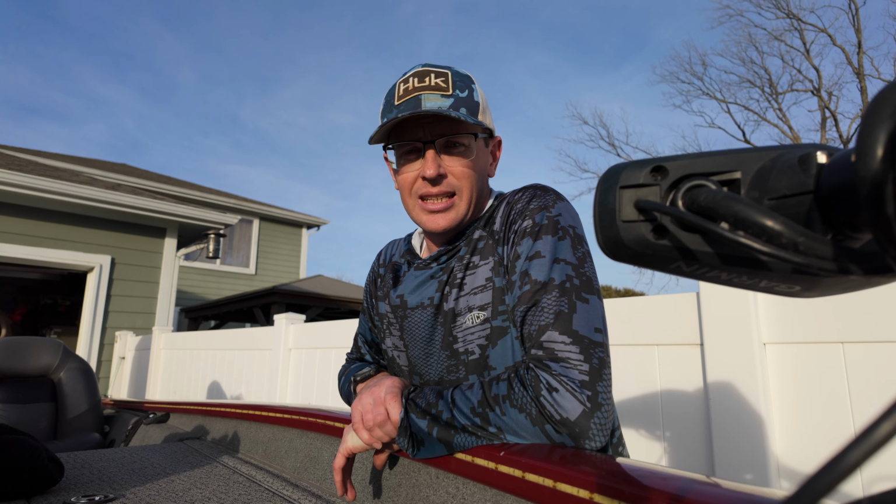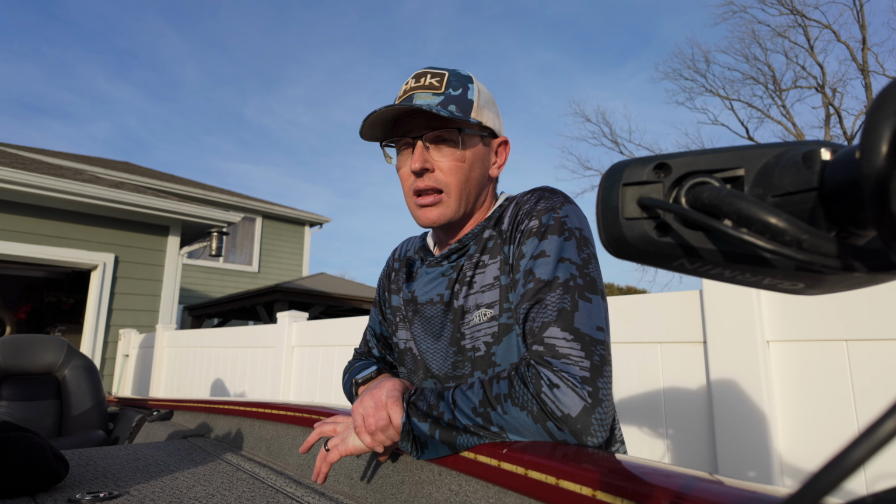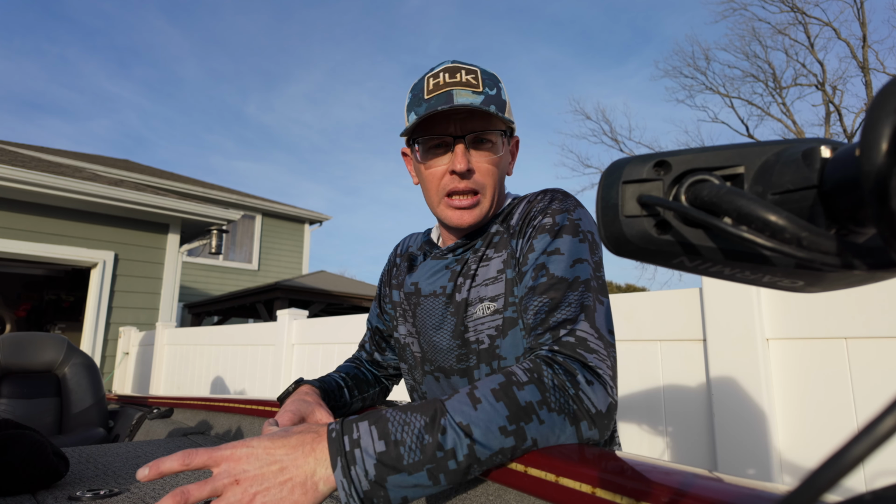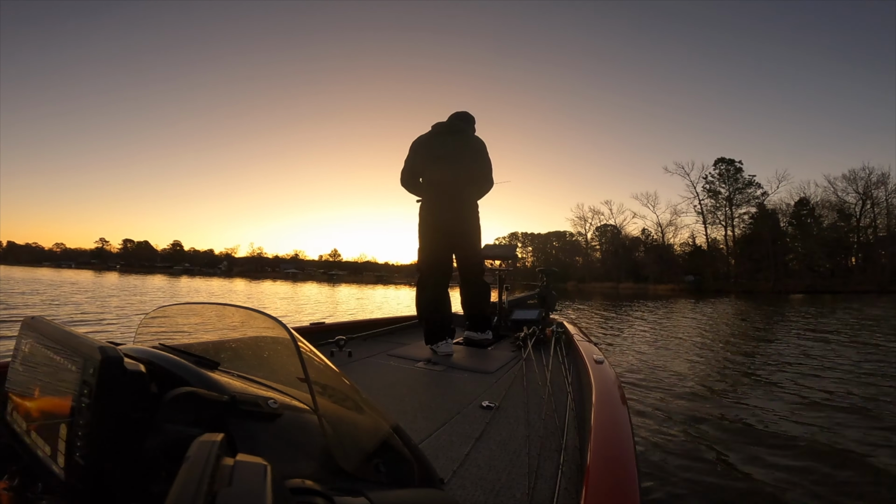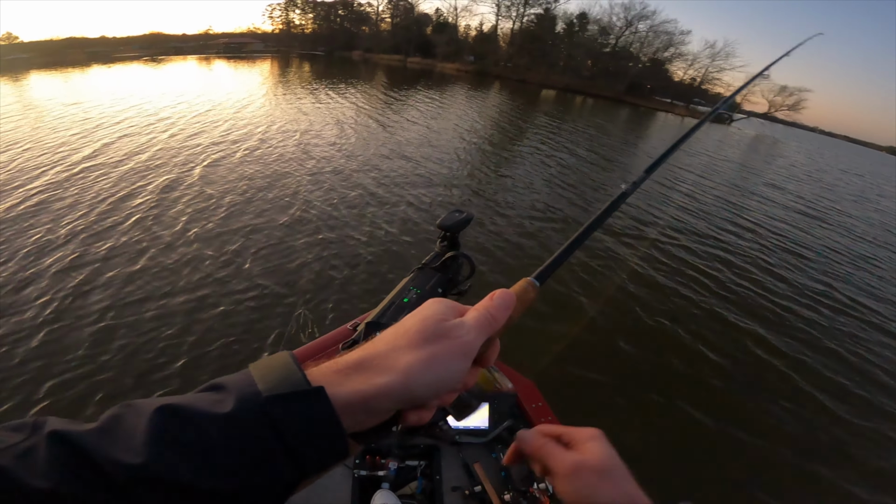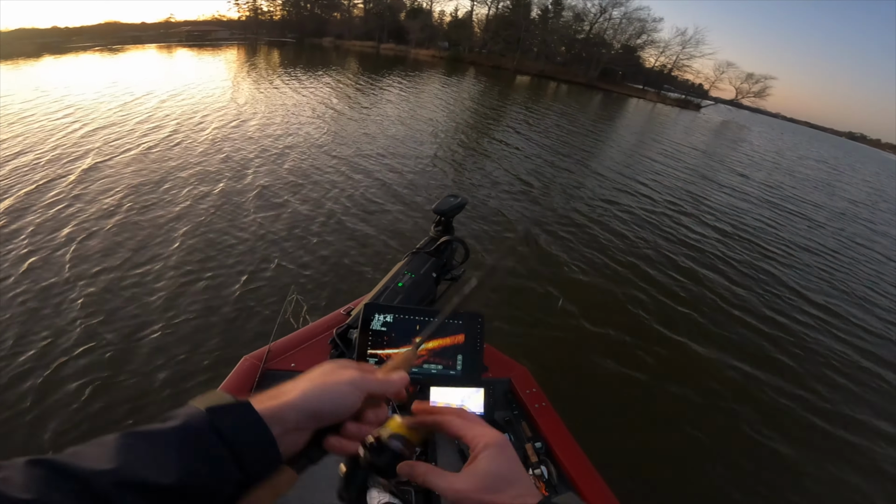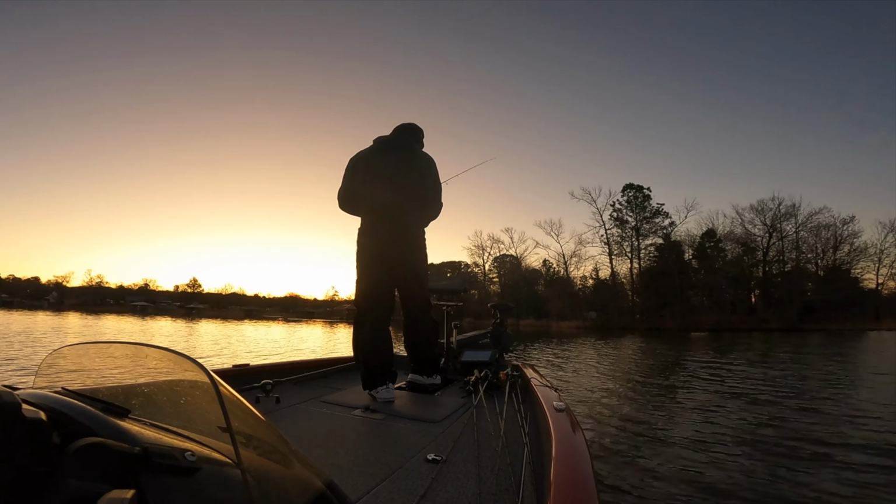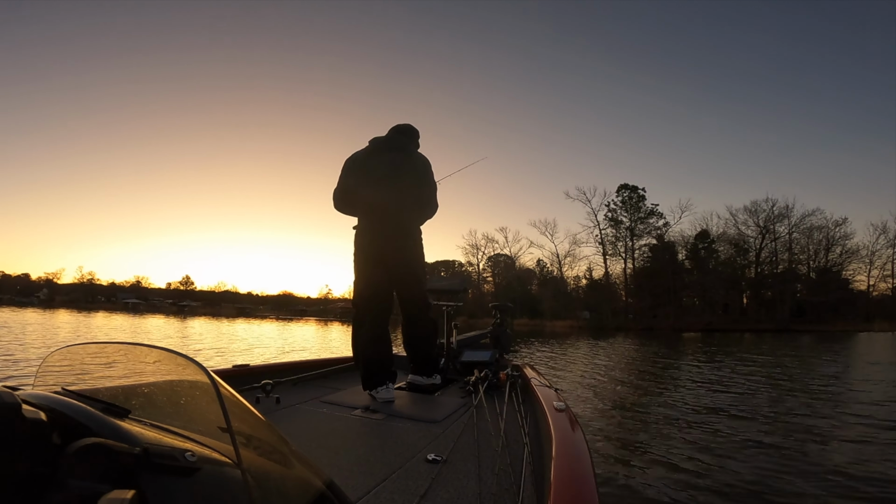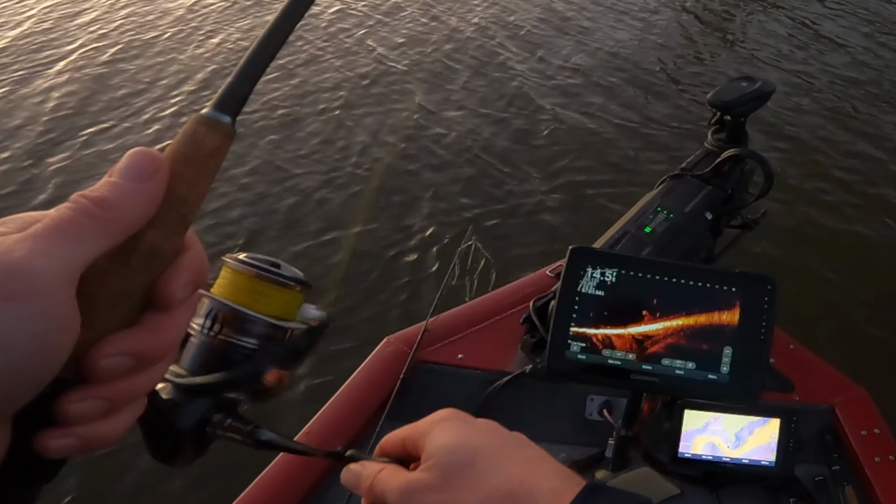So we started the day off on the north end of the lake. There's a big hump there, there's a big main lake point. And we caught this first fish of the day on a little fluke, just a sonar minnow, whatever you call it, with the forward-facing sonar. Just the way everything's scattered. Oh, he's on it.